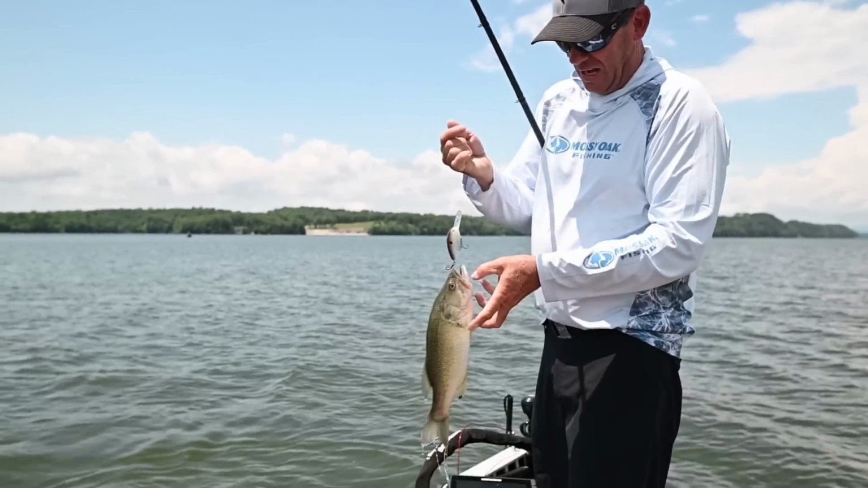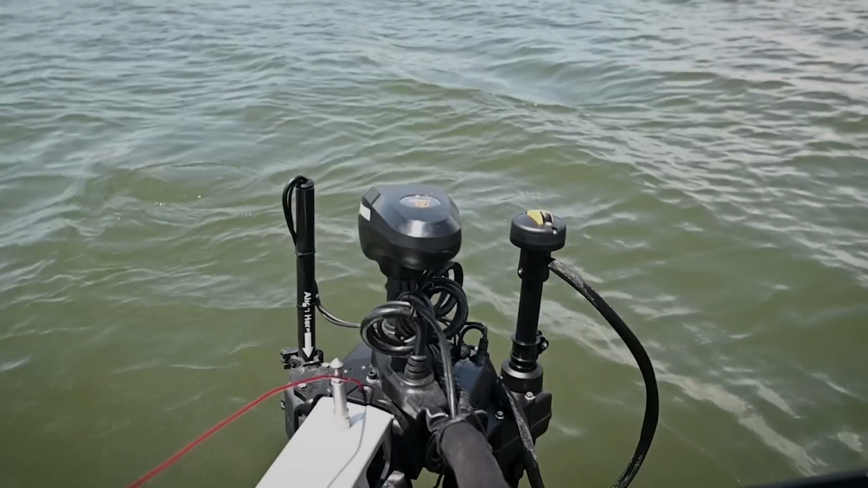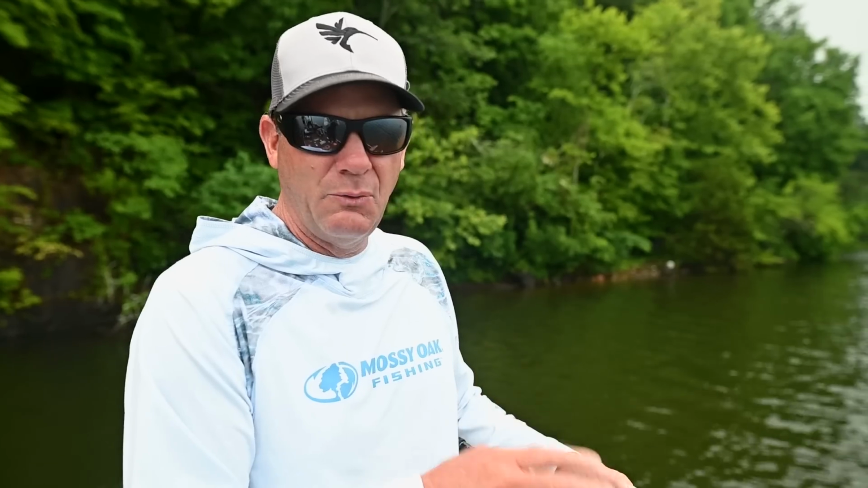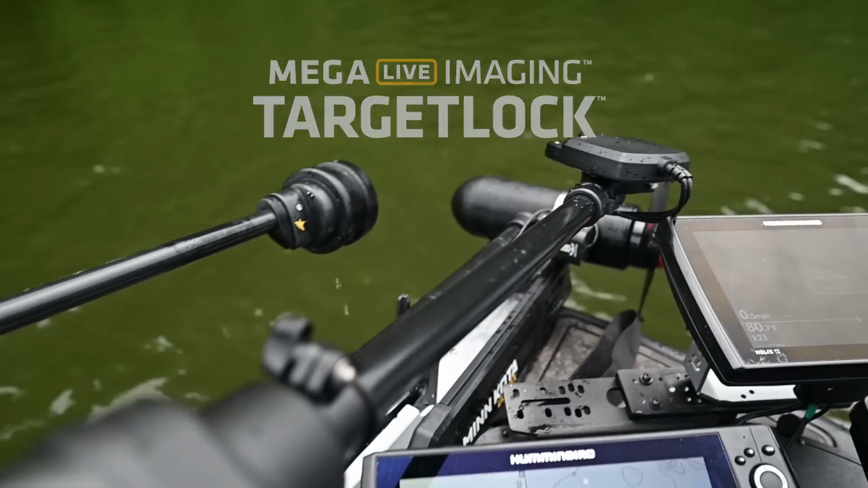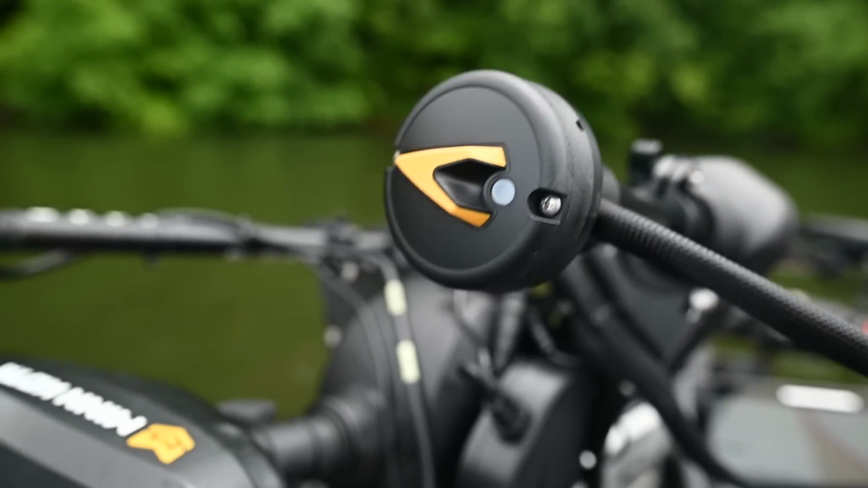So we're out on the water today, and this is my first time to experience something brand new from Humminbird. It's called TargetLock, and it's for MEGA Live. To this point, we've always had that live transducer connected to the trolling motor shaft.